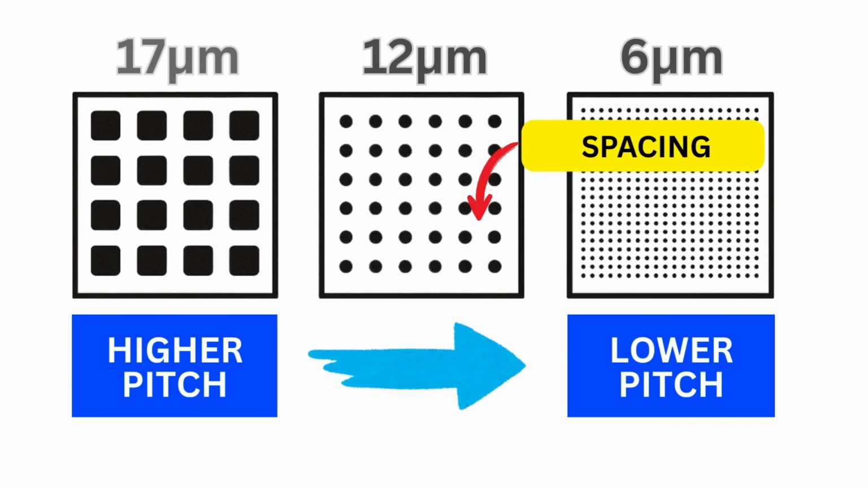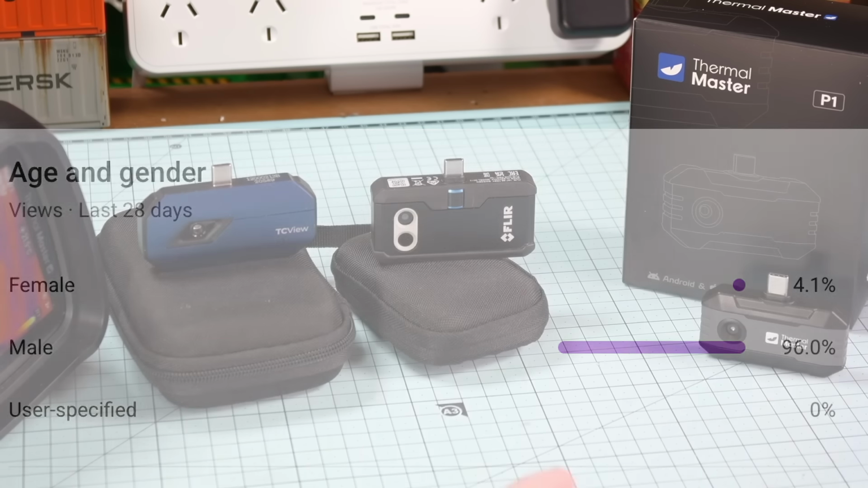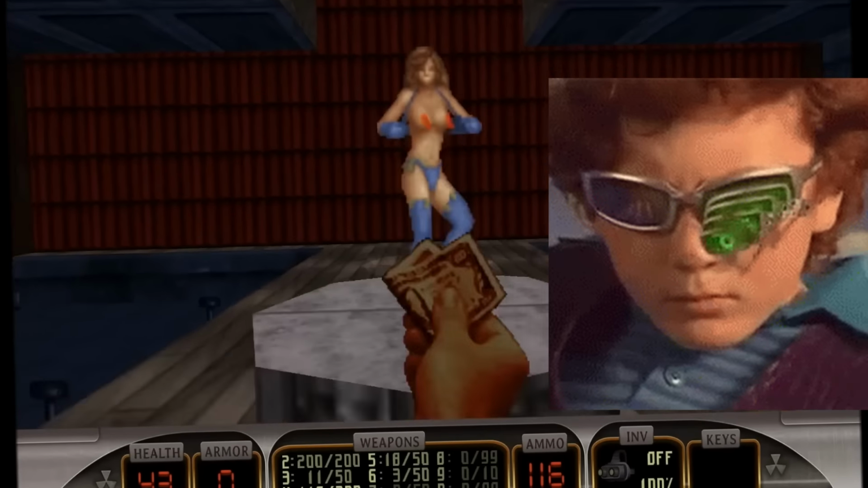And finally, frame rate. Now, if YouTube's correct and my audience is a total sausage party, you've known what frame rate was since you got your first PC or console. Shake it, baby. And if you've watched any of these videos before, you'll know that the US government has restrictions on US companies like FLIR exporting anything faster than 8 or 9 Hertz, because then it becomes dual-use military. And sure enough, the FLIR One Pro is just 8.7 Hertz, or 8 frames a second. It's running Cyberpunk on launch day in there.